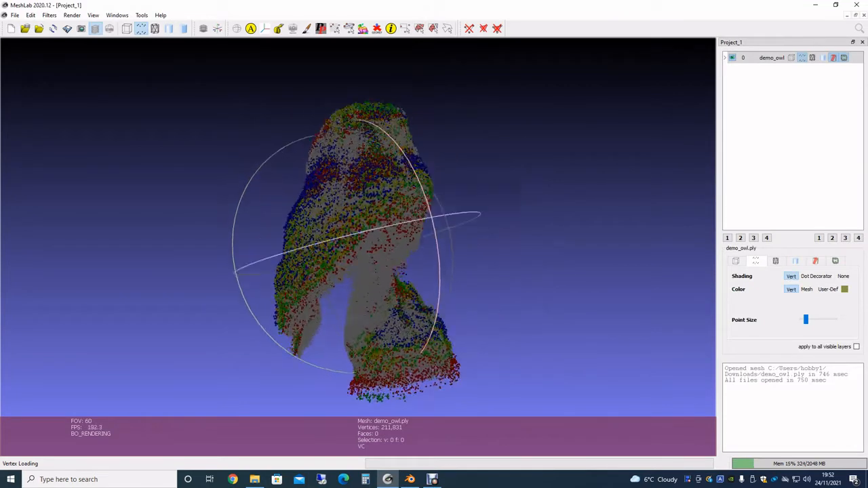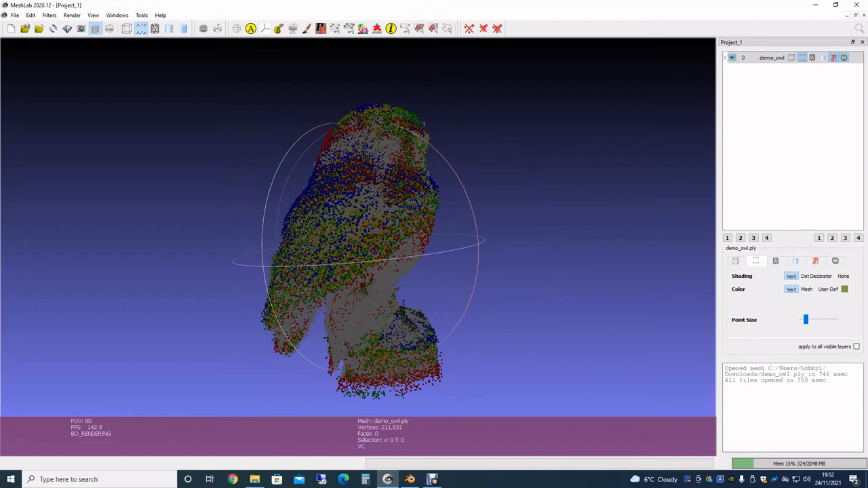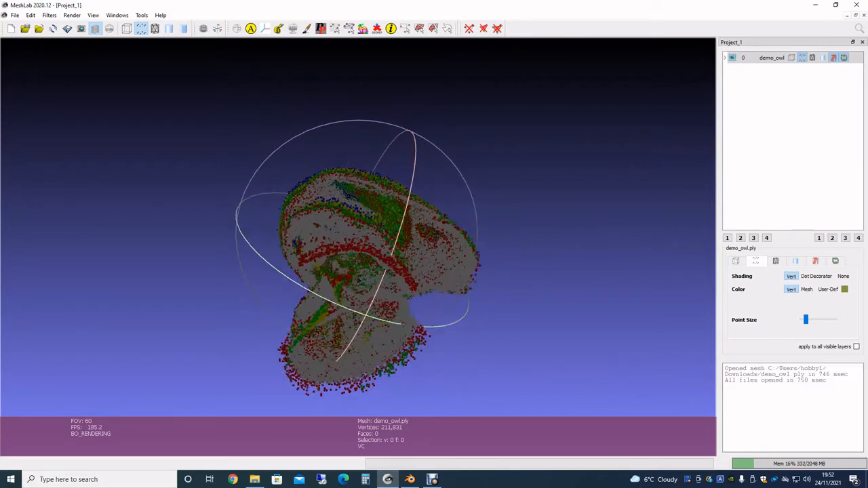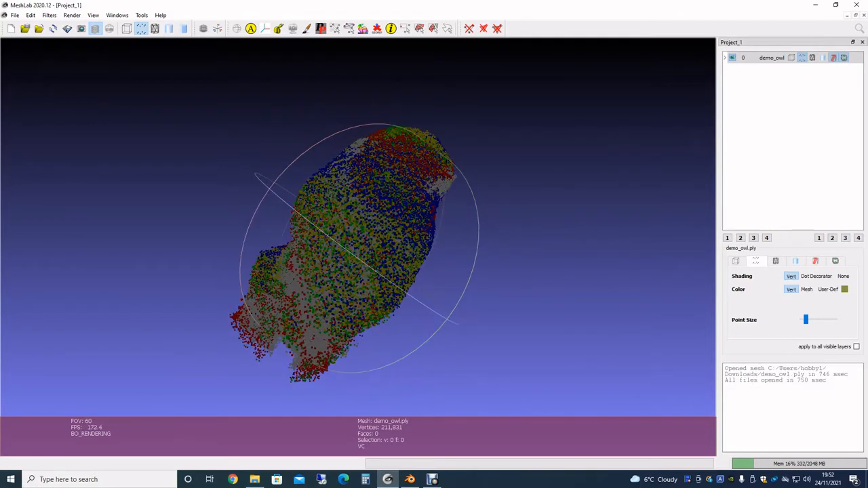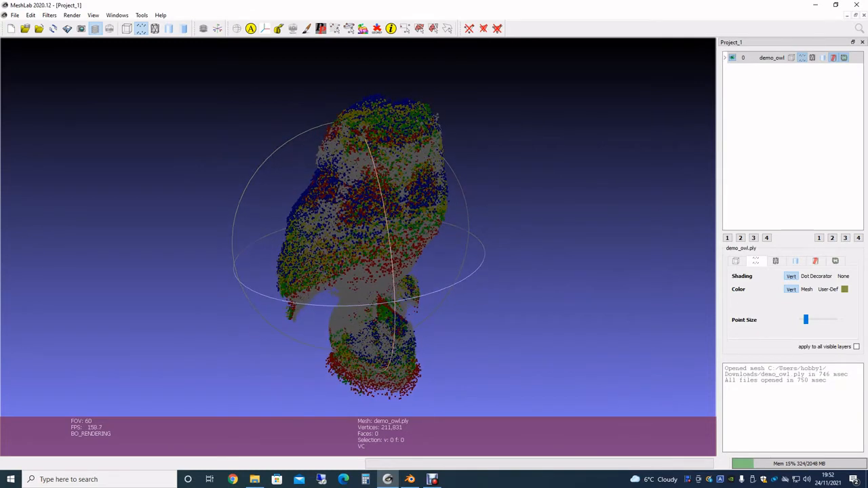There's our owl. It's in different colours because every time I move the scanner to a different level, I put it in a different colour, and I did that so I could align the images up nicely. We can get rid of the colour once we've finished.